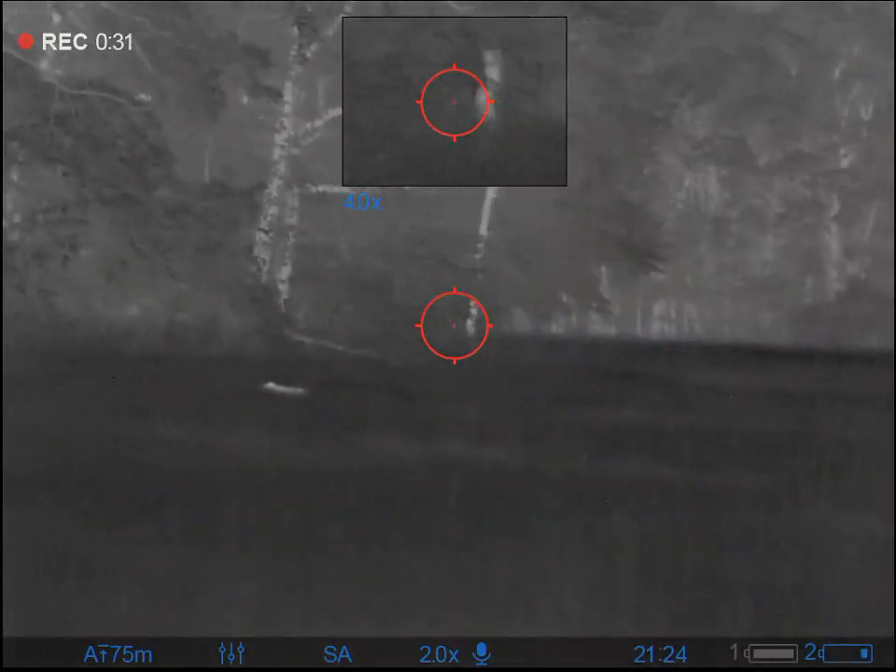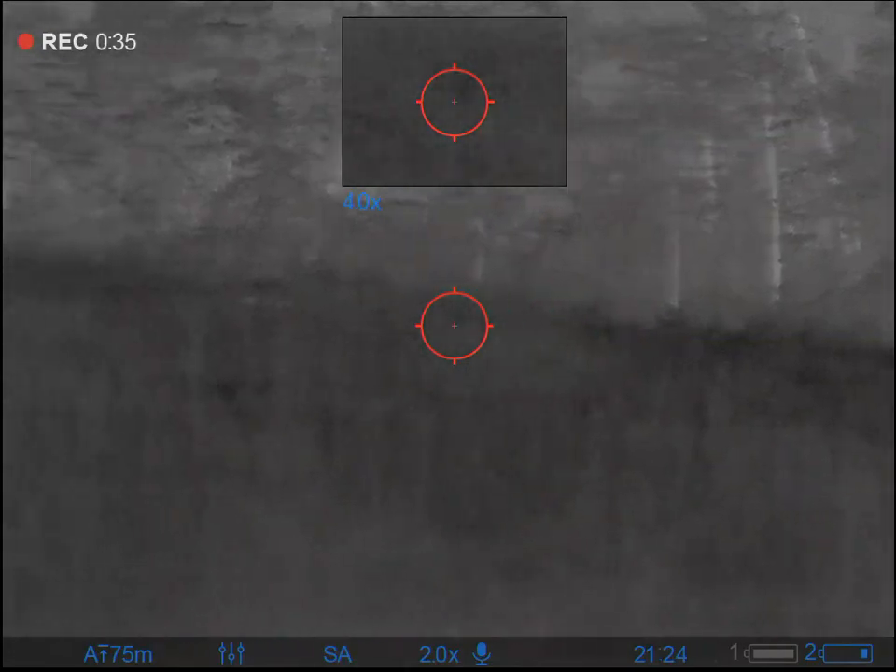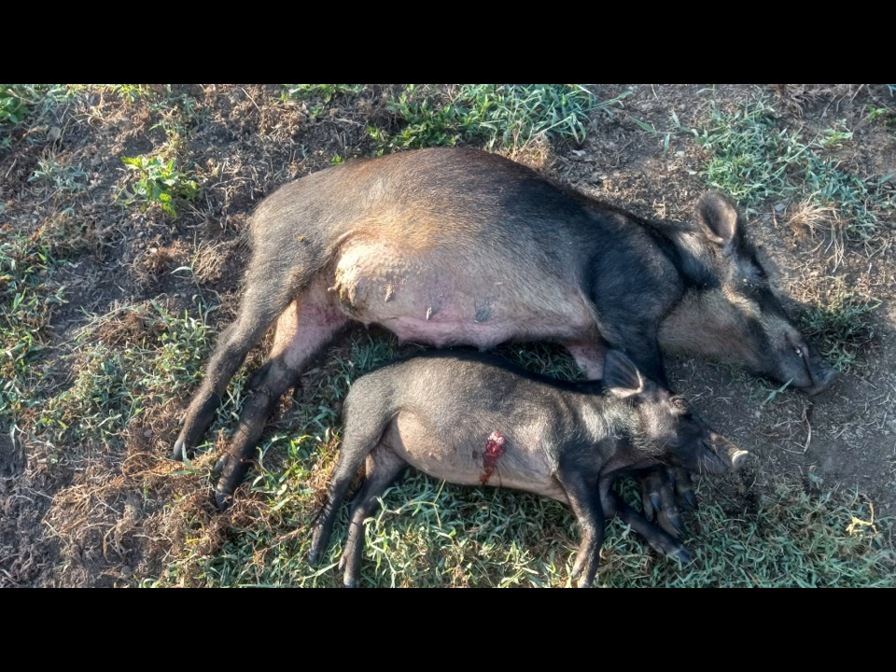So I didn't take any pictures that night, but I did come back the next morning and started trying to remove hogs and put them on out. These are the hogs. These 3 are from just that last engagement. And it was a boar and 2 sows, if I can remember correctly. And these are 2 of the hogs from the engagement prior to that.